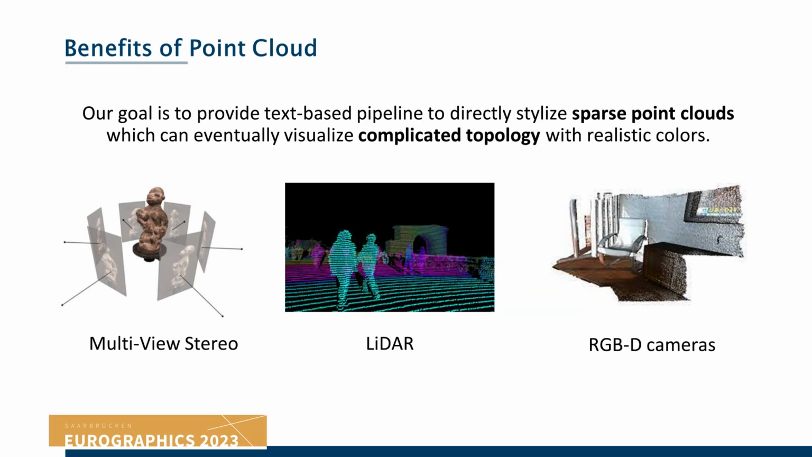However, the real-world 3D measurements are provided in a point cloud format, including multi-view stereo, LiDAR, and RGBD cameras. On the contrary, few practical frameworks allow editing the raw point cloud output to add geometric or textural details to the representation. While we can convert the point cloud measurements into other representations, it might destroy the complicated topology or suffer from noises or missing data.